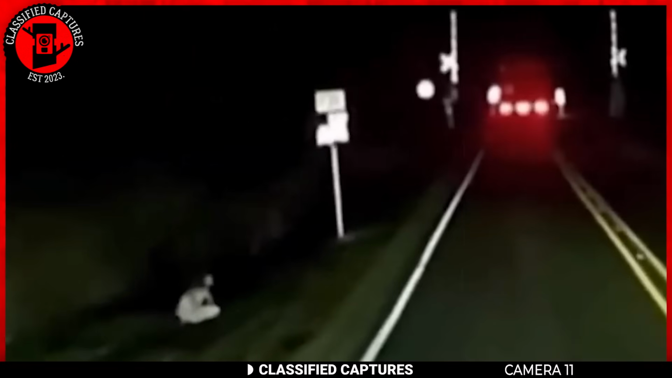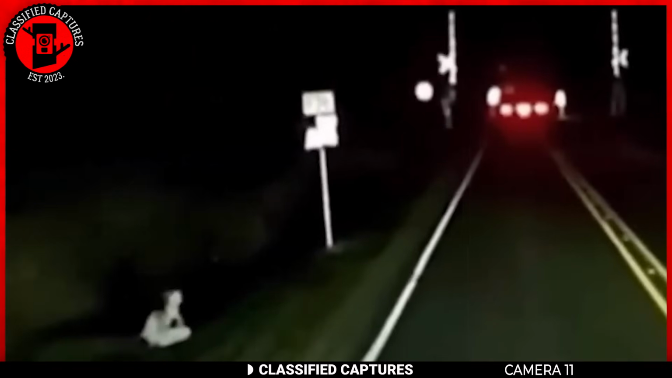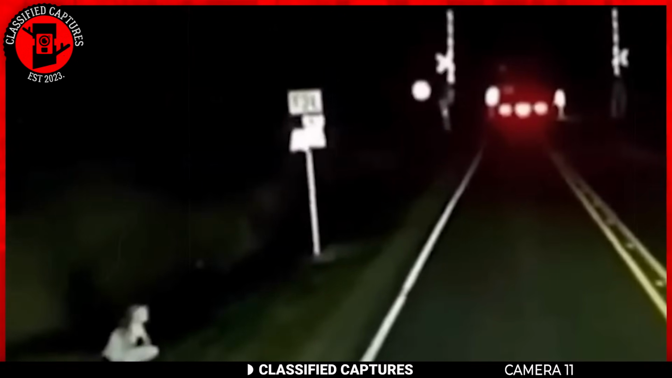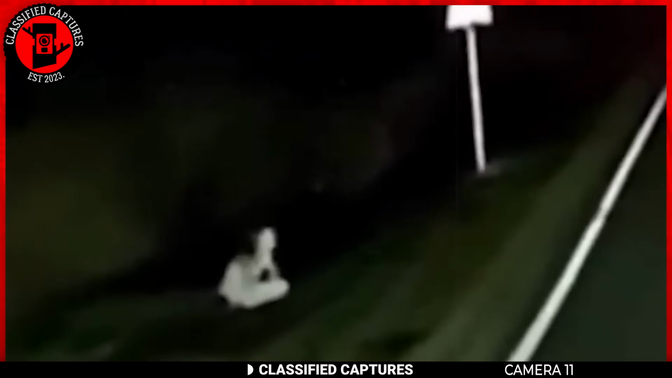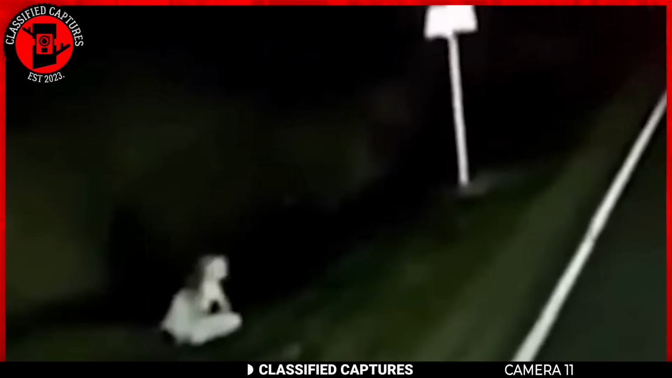As the car cruised along the road, passing a series of road signs, something peculiar lay ahead. At first, it was just a strange object in the distance, a mere silhouette against the night. But as the vehicle drew closer, the mysterious figure became more distinct.